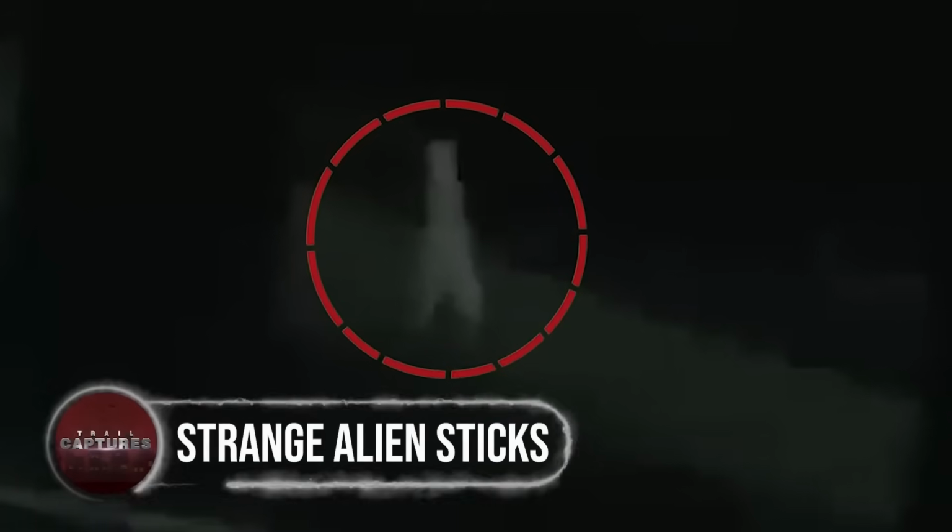Strange alien sticks. Not a Dogman or a Bigfoot. This time, a trail cam got a chance to film something completely otherworldly. Filmed at an unknown location is a strange white figure with incomplete facial features and without any hands, which entered the frame and could be seen walking accurately on its long, weird legs.